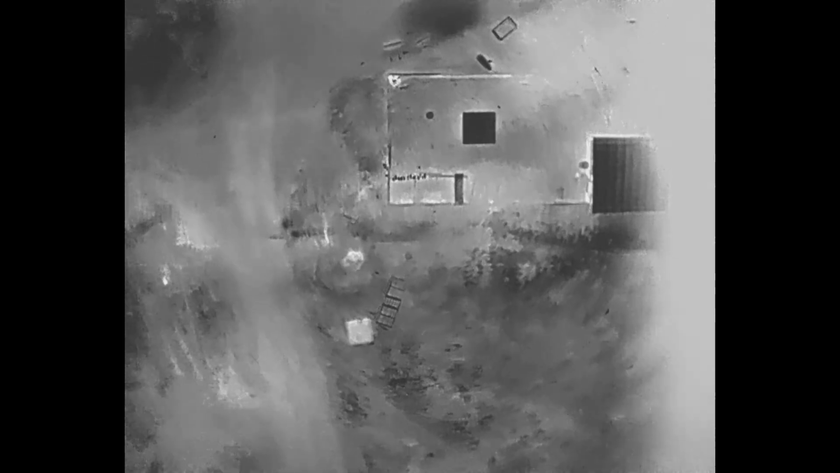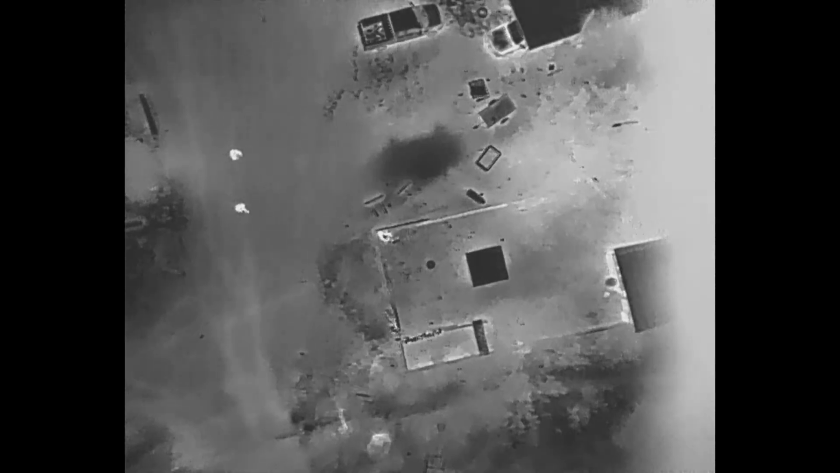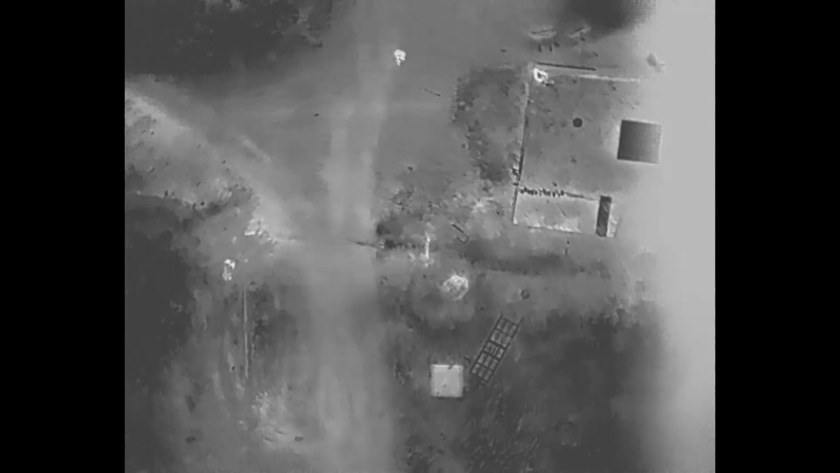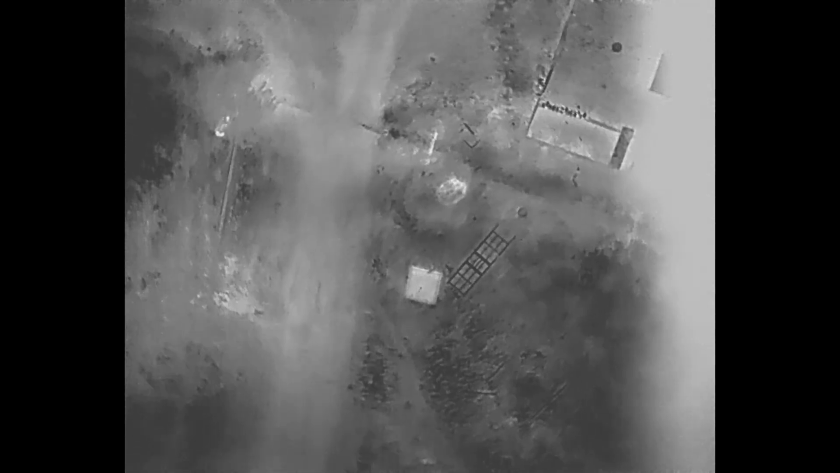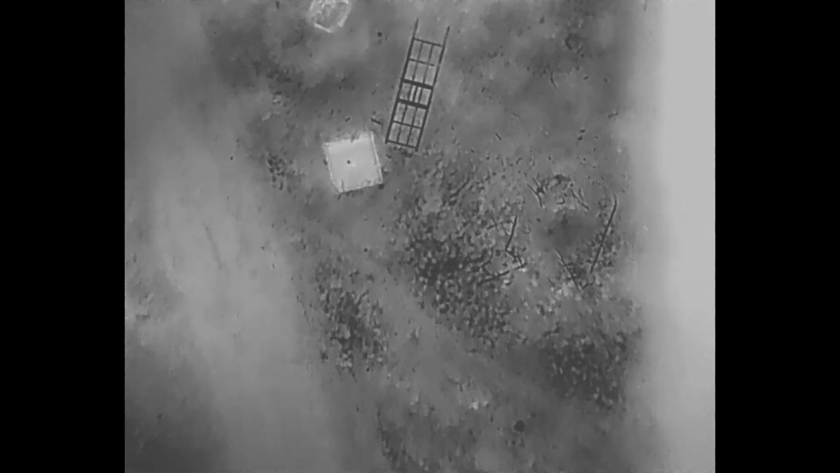As we kind of navigate back towards our landing area, you can see in that bottom left-hand corner there's a few dogs in the yard there, so the smaller bodies underneath those trees are still identifiable at that height that we're at. And at this point we start bringing it a little bit lower in altitude as we get closer to the point where I want to land it.